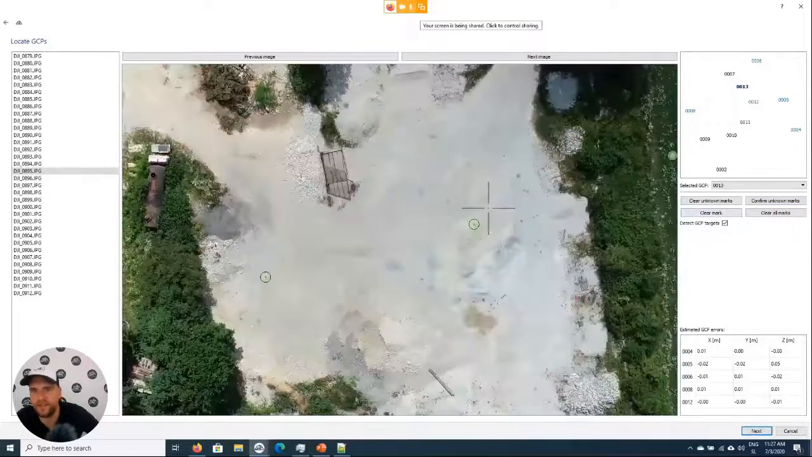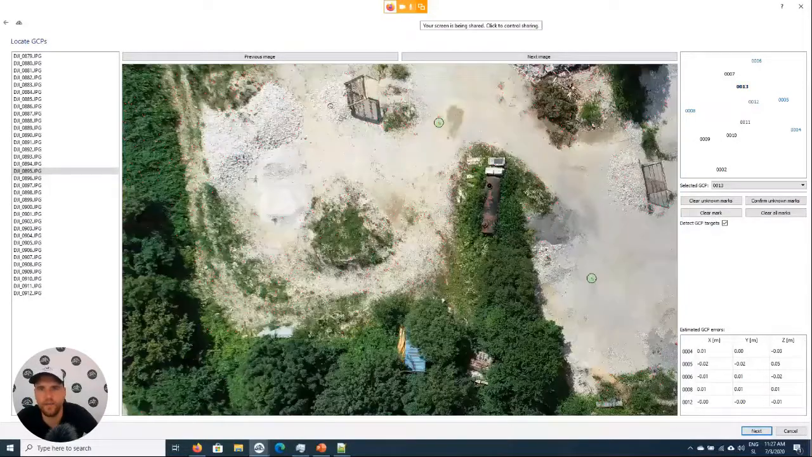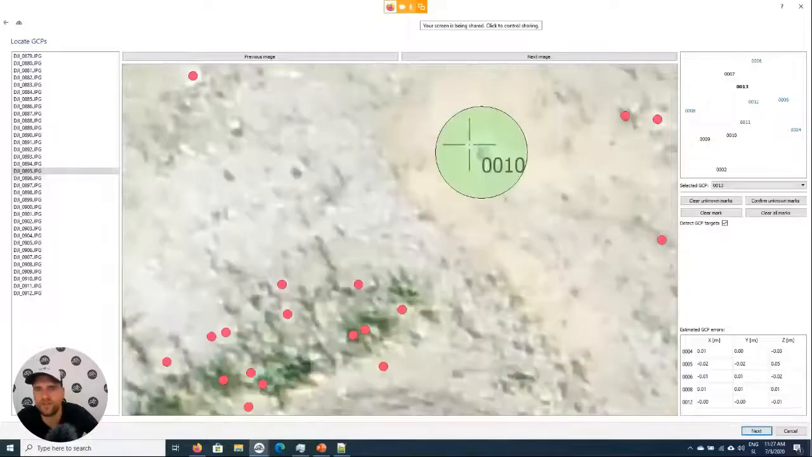Okay, now everything fits together. One click was not accurate enough, but now we have what we need. All the ground control points are inside of these circles, everything fits together.